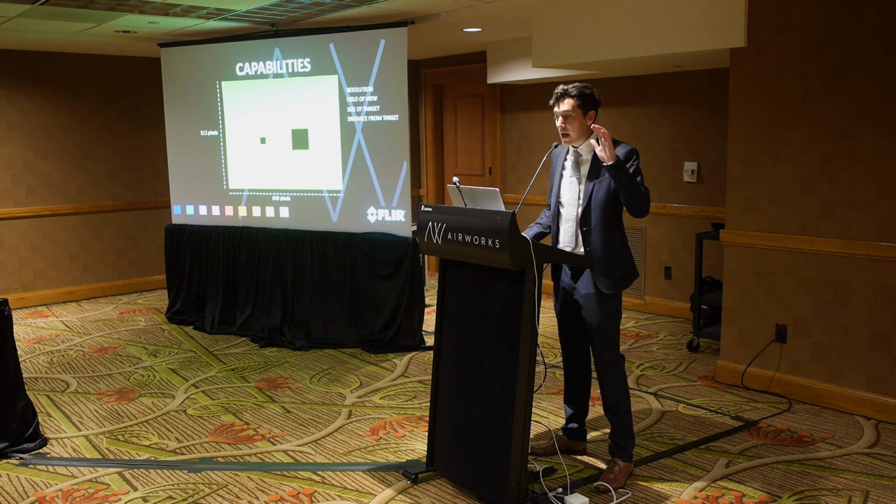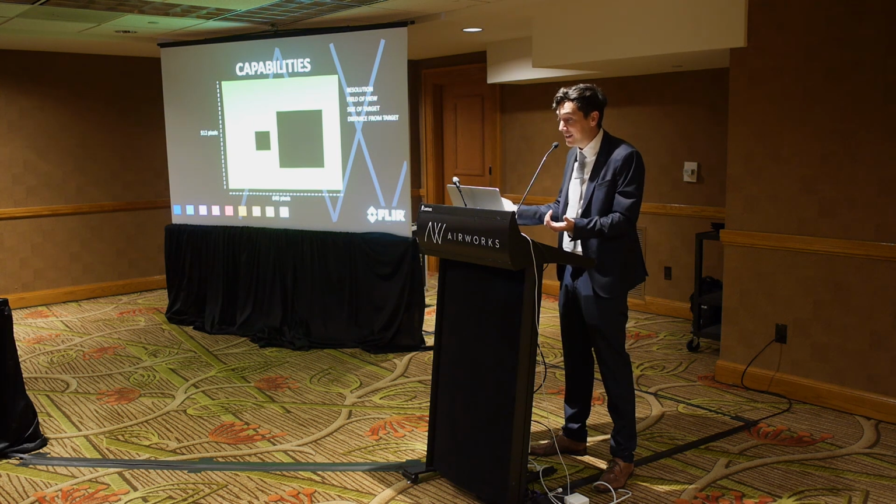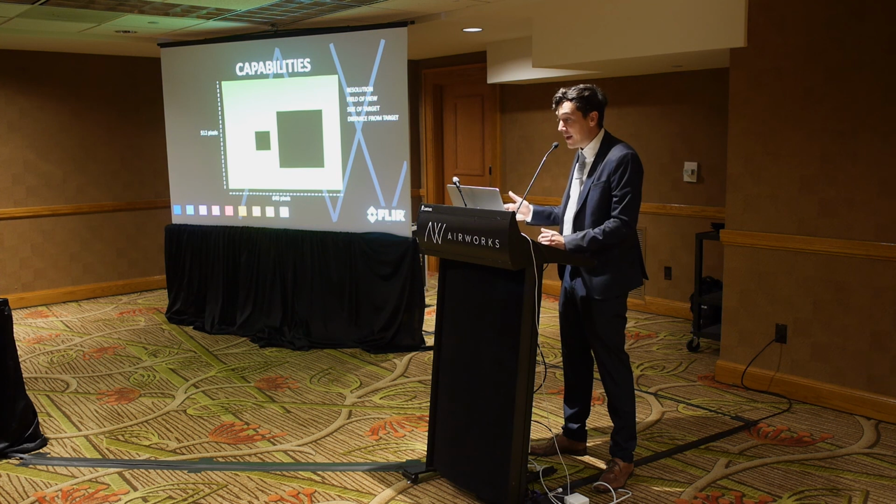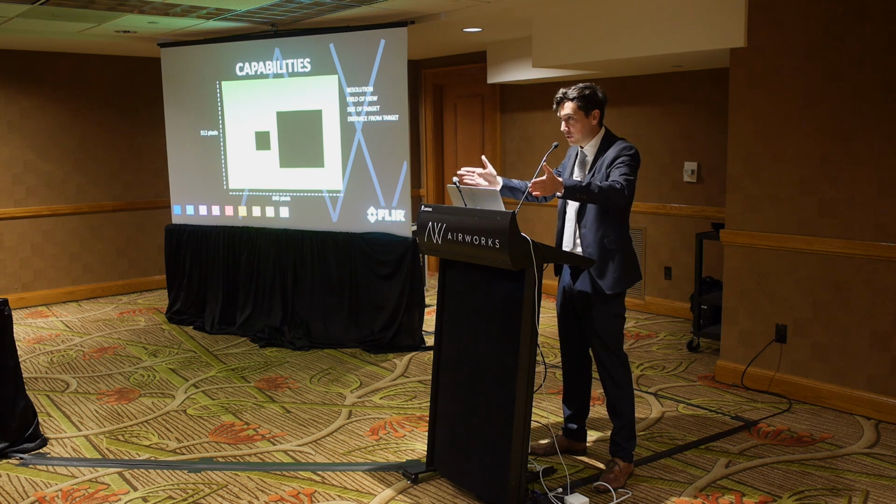So as you fly closer to the object, it's going to take up more pixels within the image. You're going to have an easier time seeing it. You're going to get more detailed imagery. So the closer you can fly, the more you're going to see. However, the field of view, the amount you're seeing at a given time, is going to shrink because you're looking very specifically at a few things.